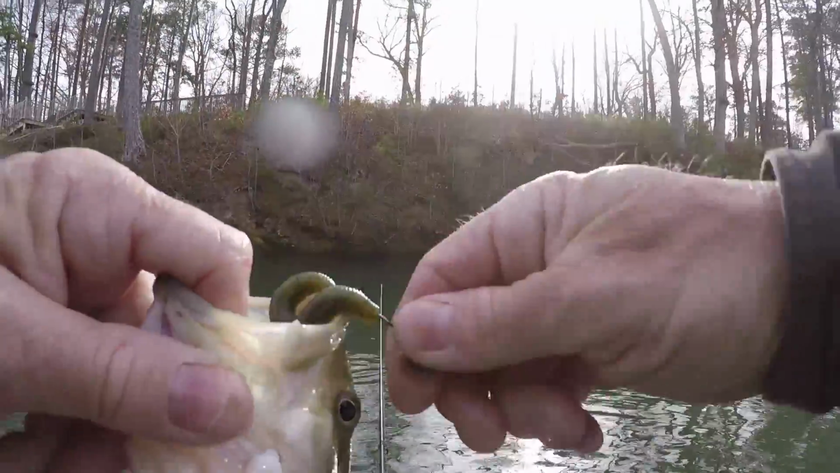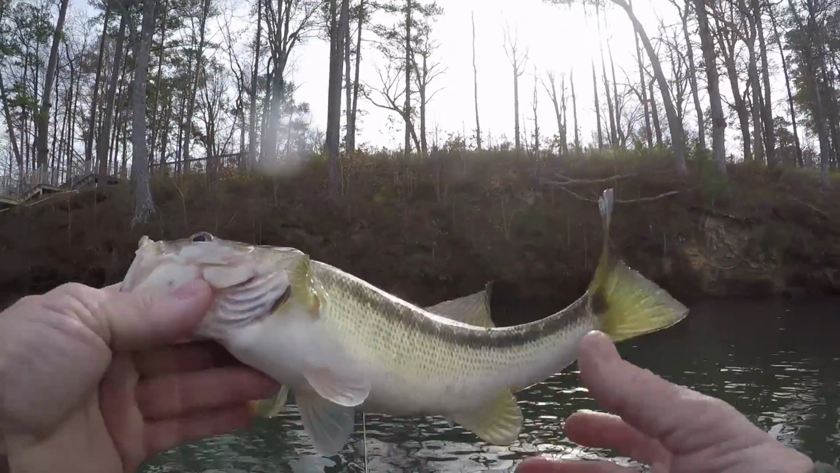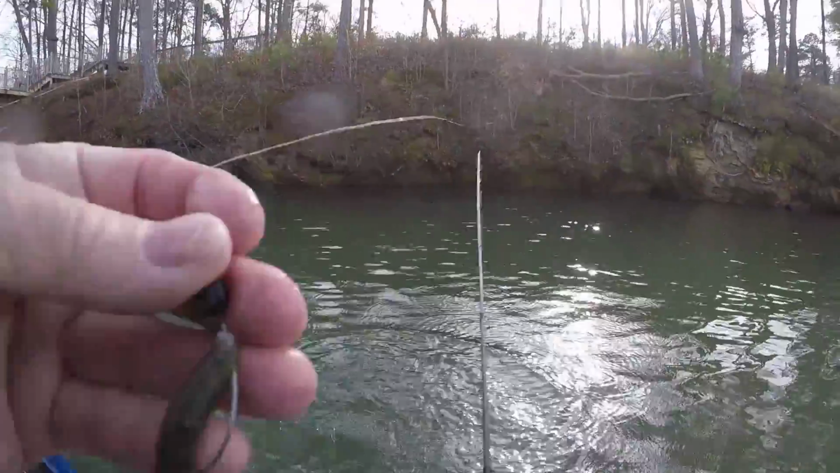12, let's say 11 to 12. He's right at 12. He might be a little bit longer than 12. Pretty though, aren't they? All right, they like this little fella right here, though.